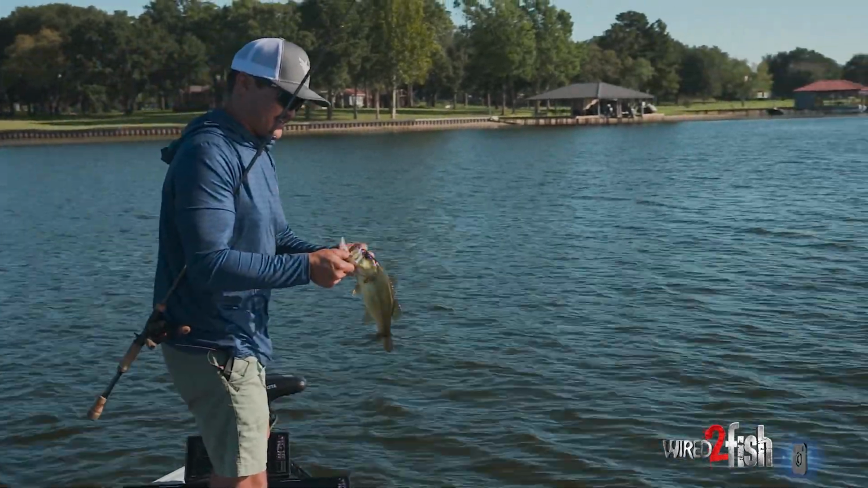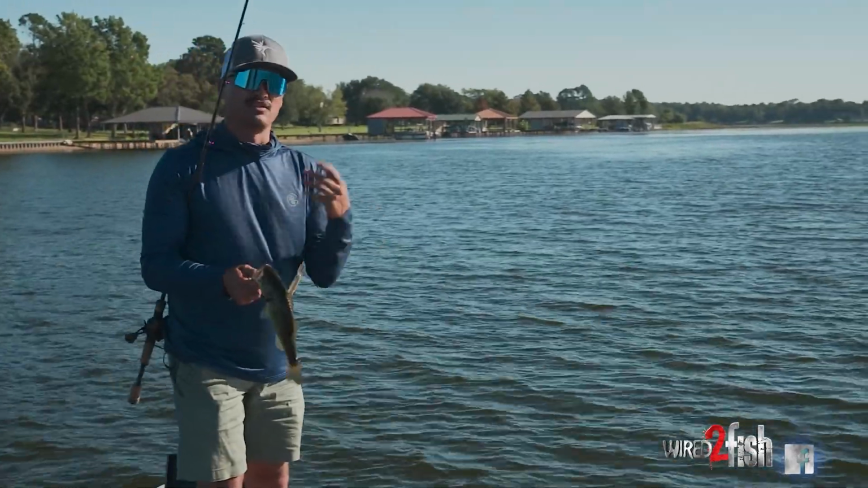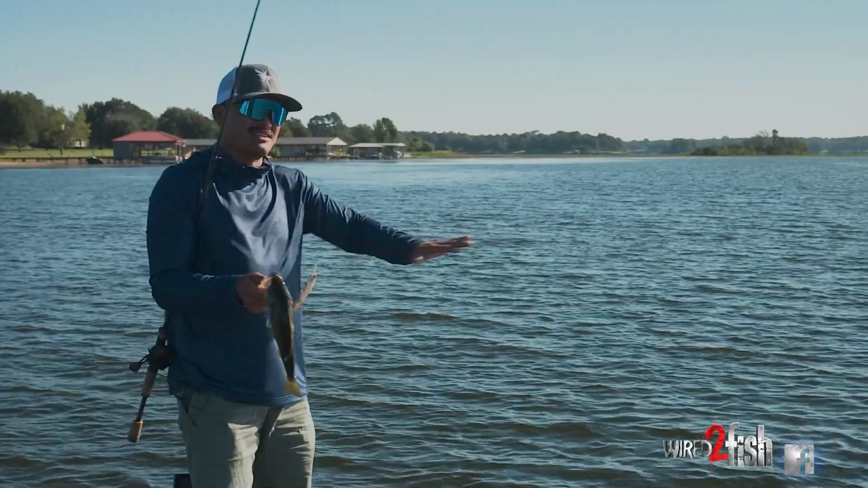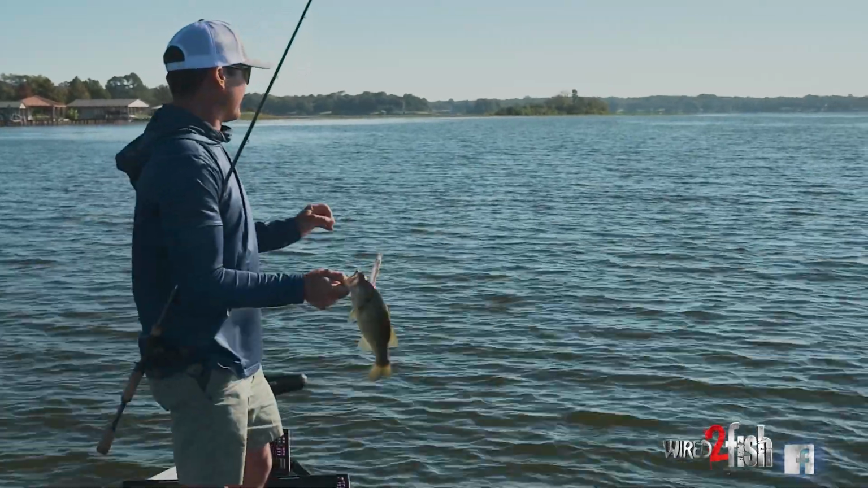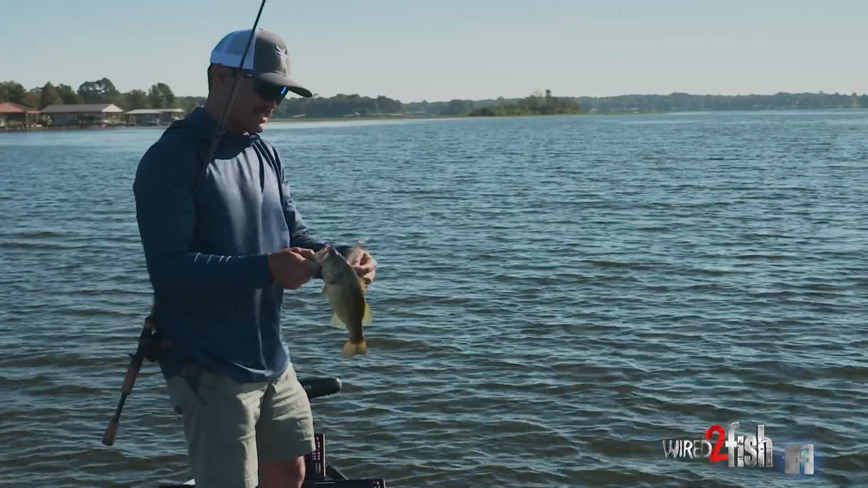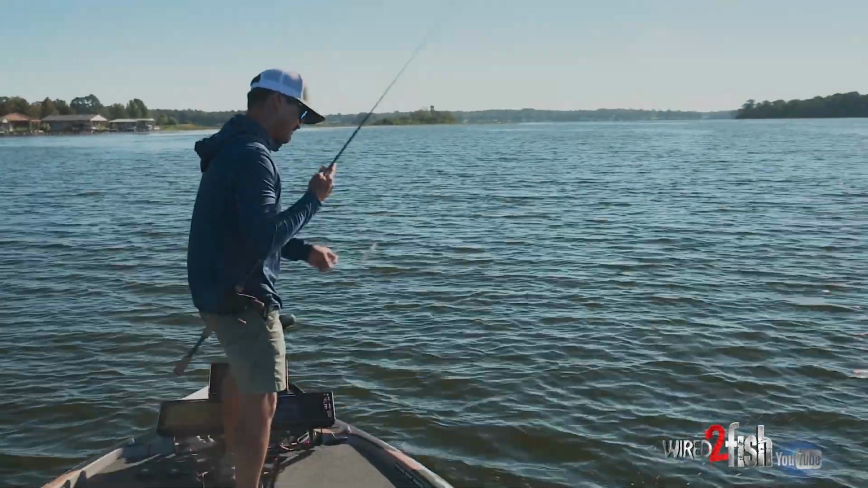So I launched the boat about 30 minutes ago. I told myself I'm not gonna put the trolling motor down until I found something that looks a little bit fishy out off the bank. We identified a little something different on side imaging, and now we get to dig deeper into this spot and see exactly what lives here. So I'm liking what I'm seeing so far.